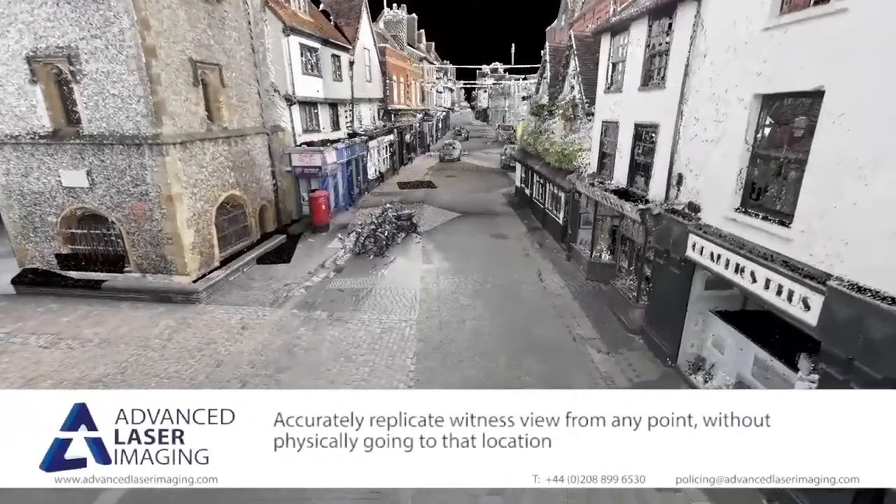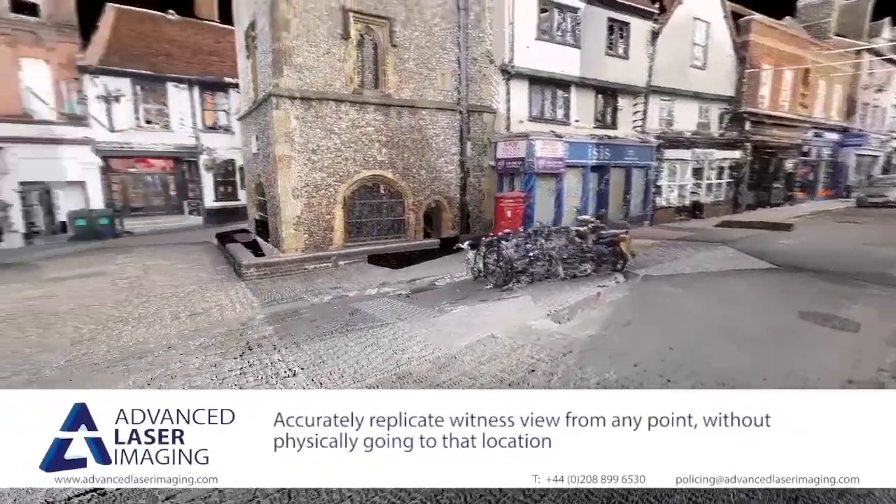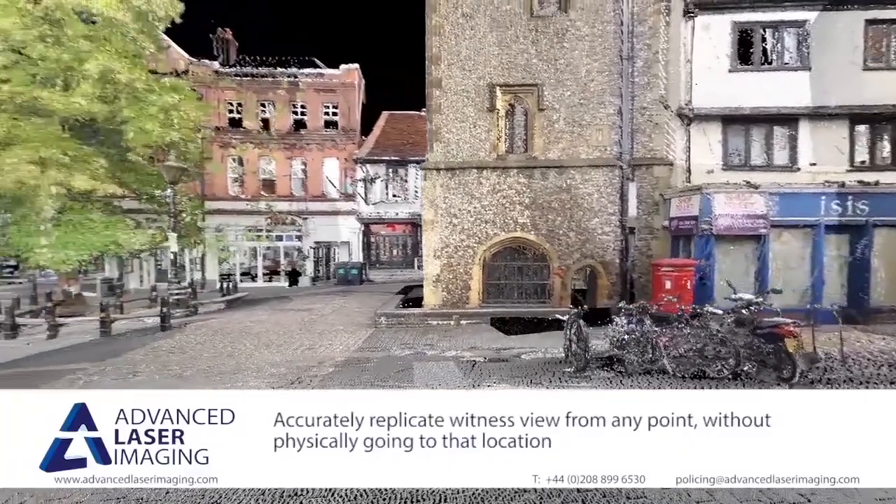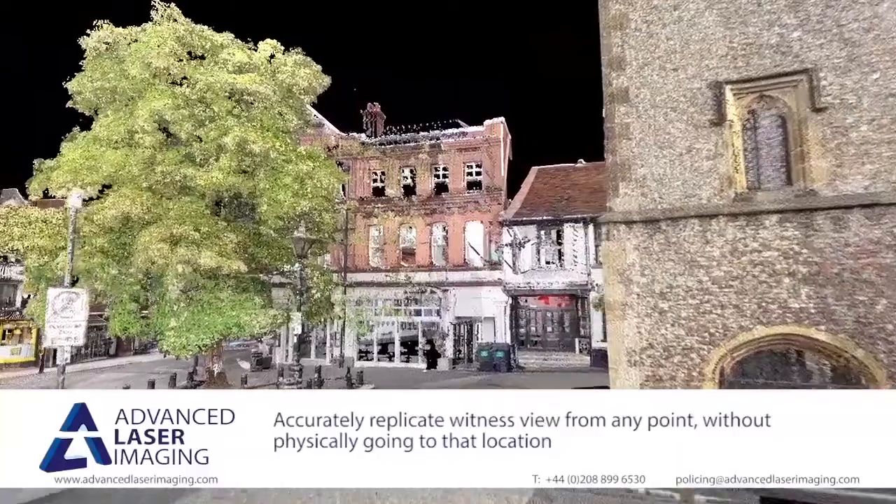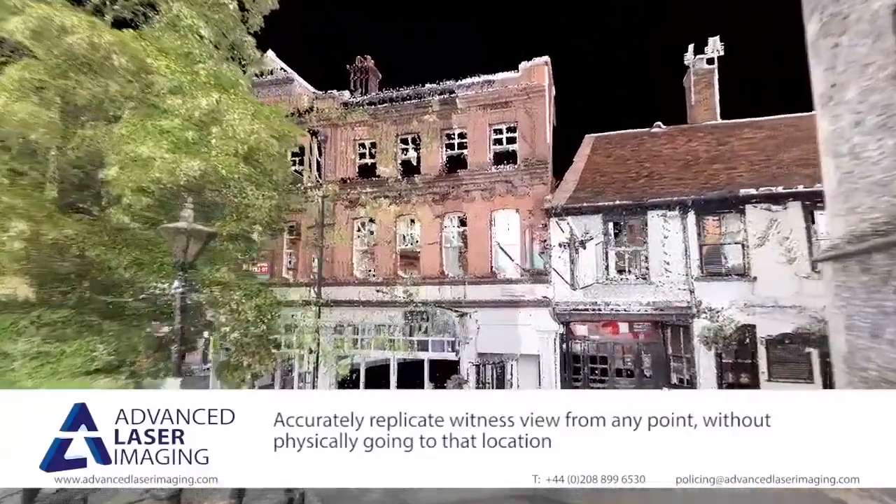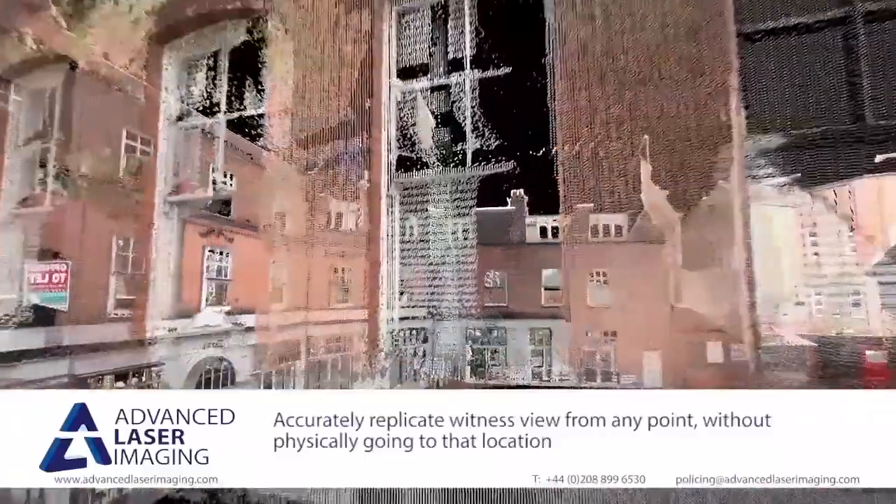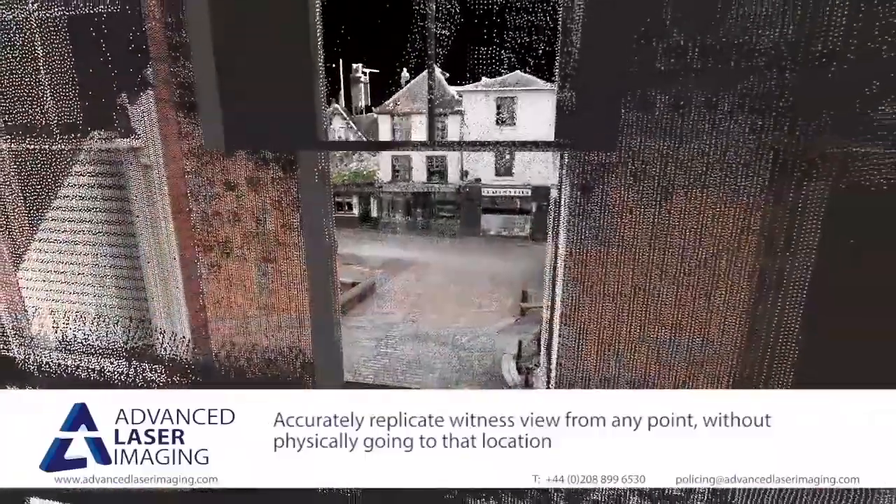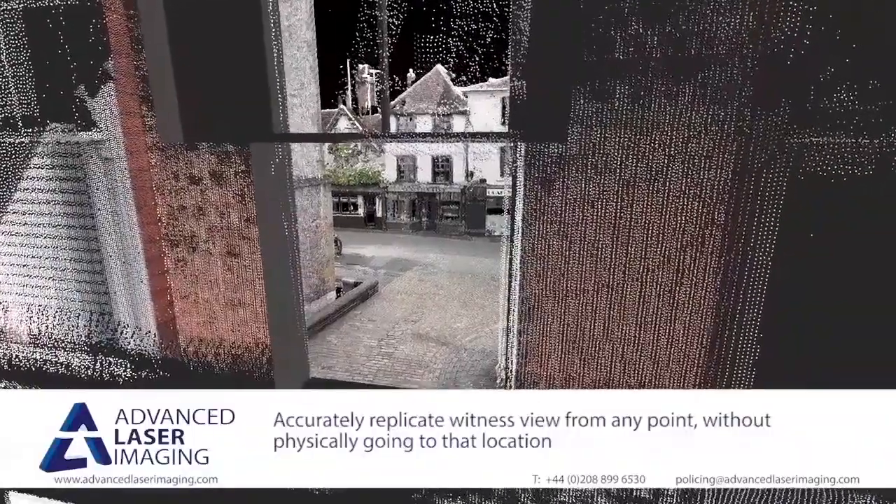Our environments are extremely versatile. If a statement changes or new evidence comes to light, you don't need to recapture the scene. For example, after surveying this street, we can now accurately assess visibility from any of the overlooking windows where witnesses could have been located. An initial appreciation of their field of view can be quickly obtained. But more importantly, it is possible to define the physical limits of vision.